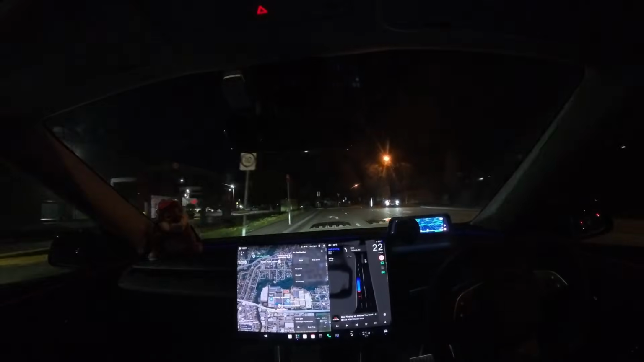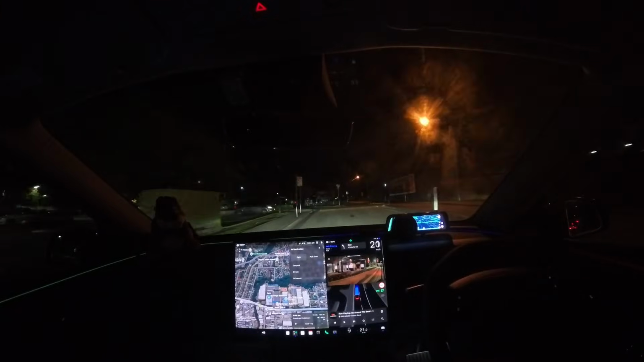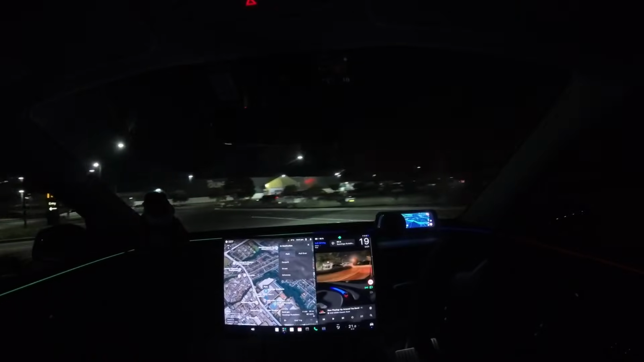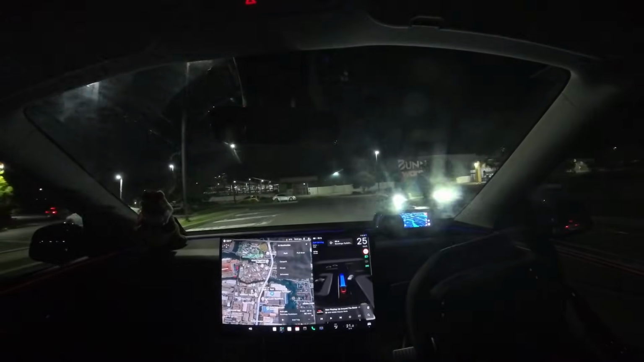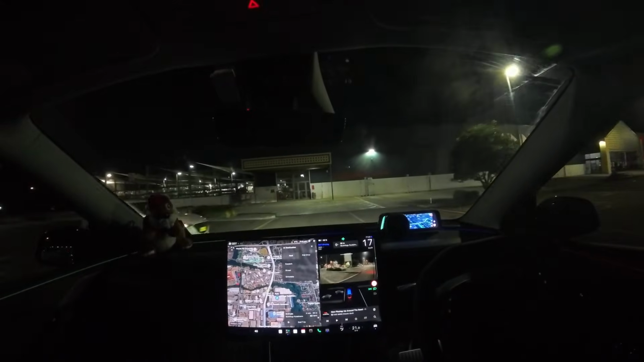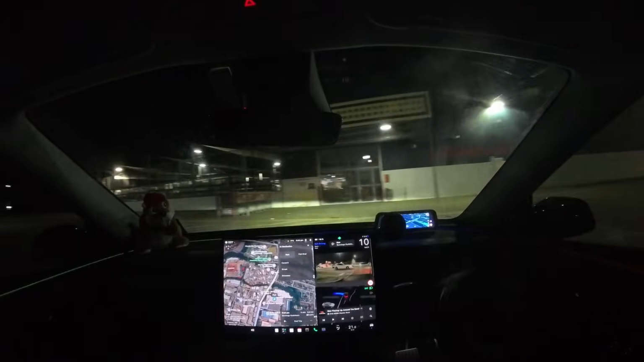Alright, so here's another speed bump. Okay. Got over it. Nice. Didn't want to launch the car over it, which is good. Okay, so we will see if it finds destination is on the right. Parking. Where are you finding parking?